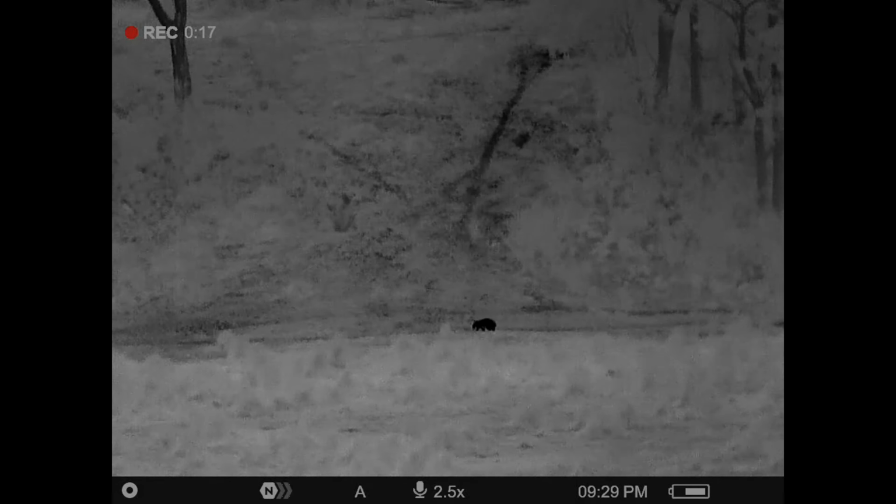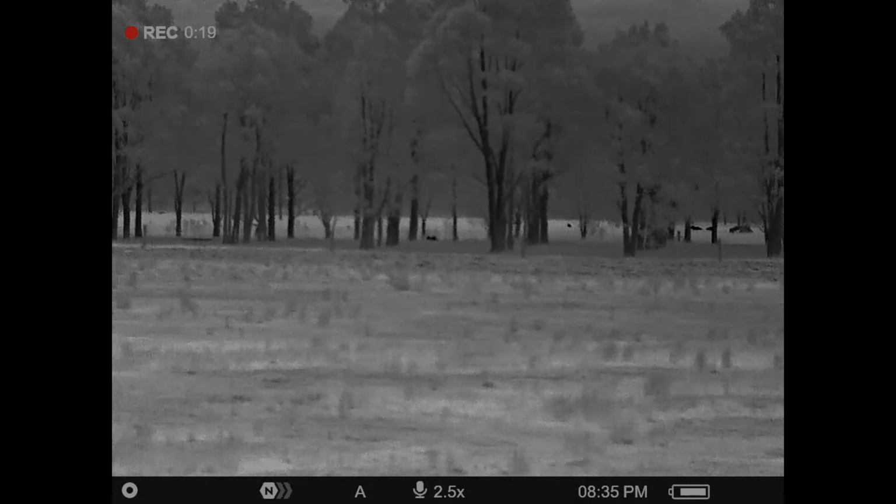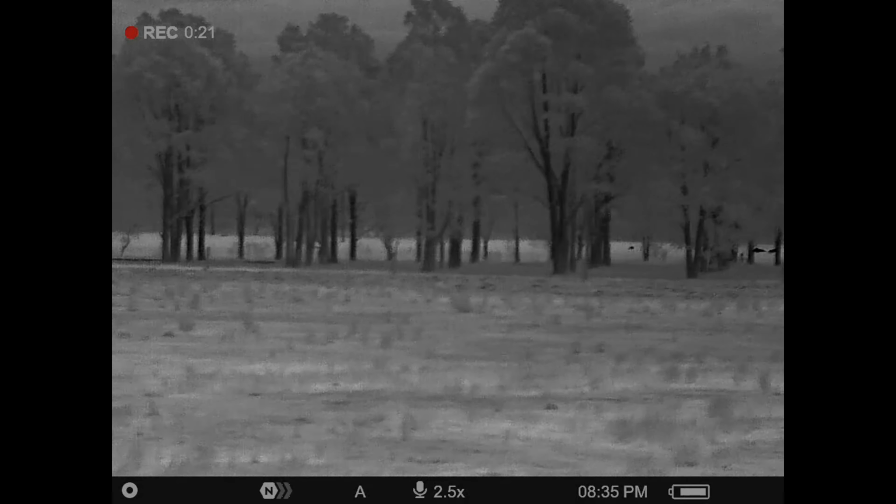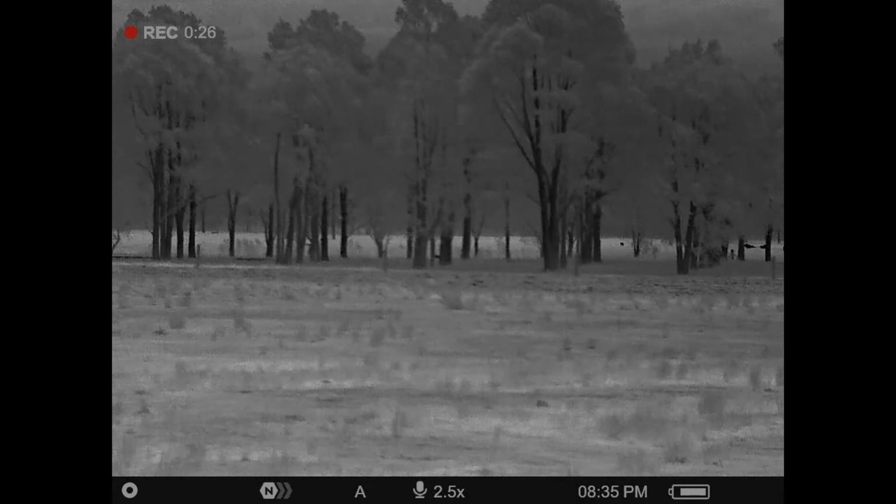Not long after that, though, I did encounter my first Victorian fox. Unfortunately, he didn't want to come into the whistle. He was actually across the road on a neighbouring property. So we had to let him walk and continued on the night.